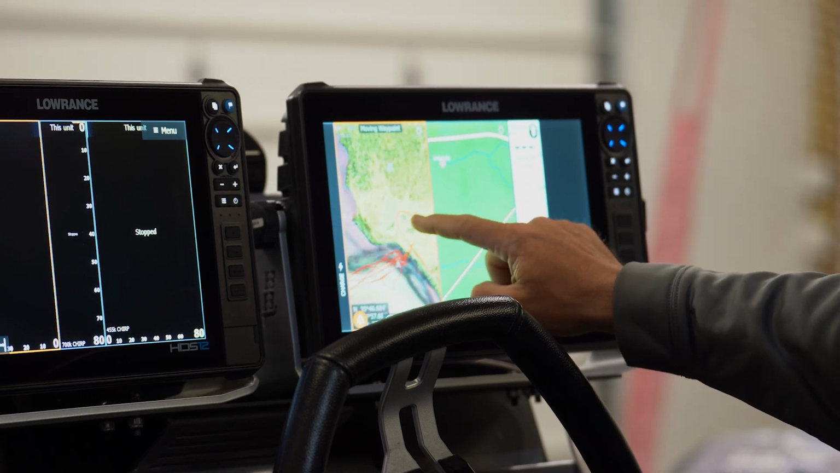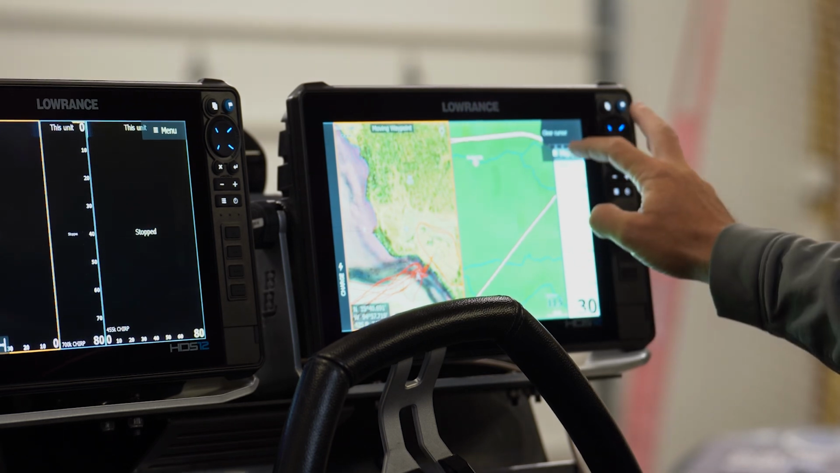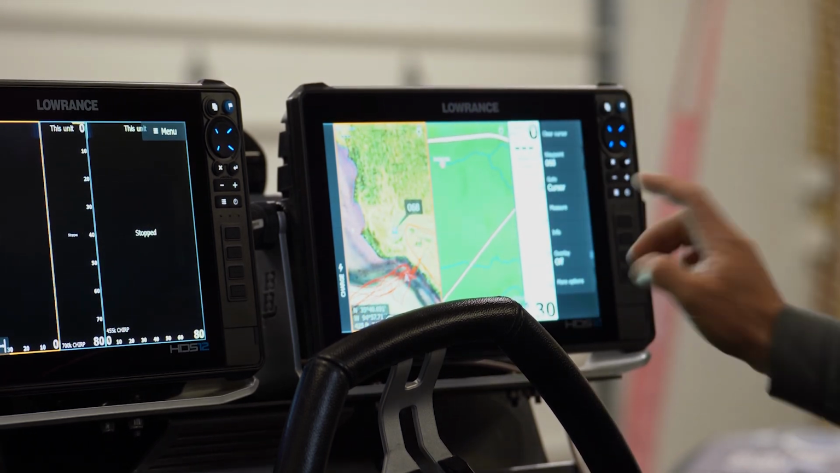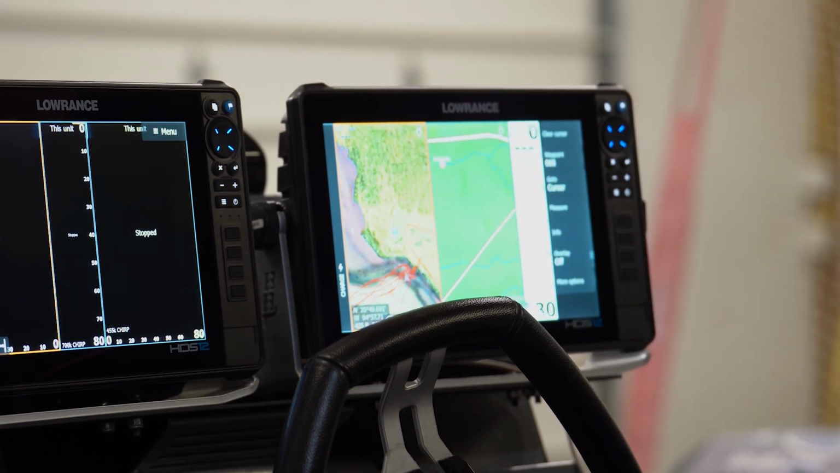Let's just say we want to move it right here to this parking lot. Get it right where we want it, and then menu, finish moving right there. And when you hit finish moving, it's going to move that 68 waypoint right to where your cursor is.